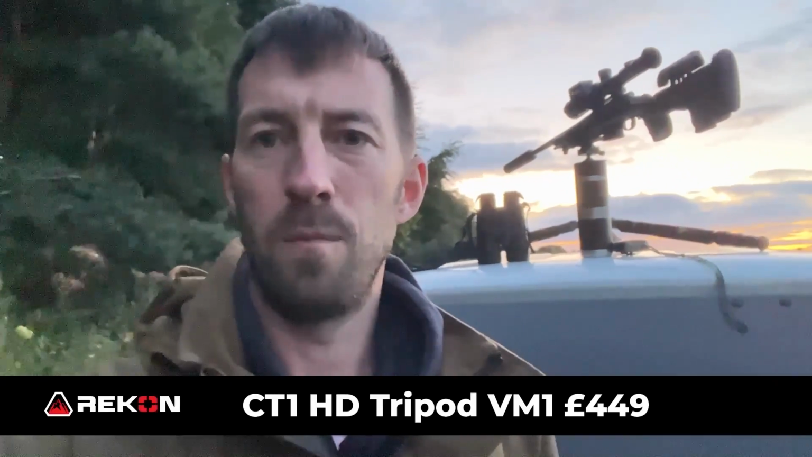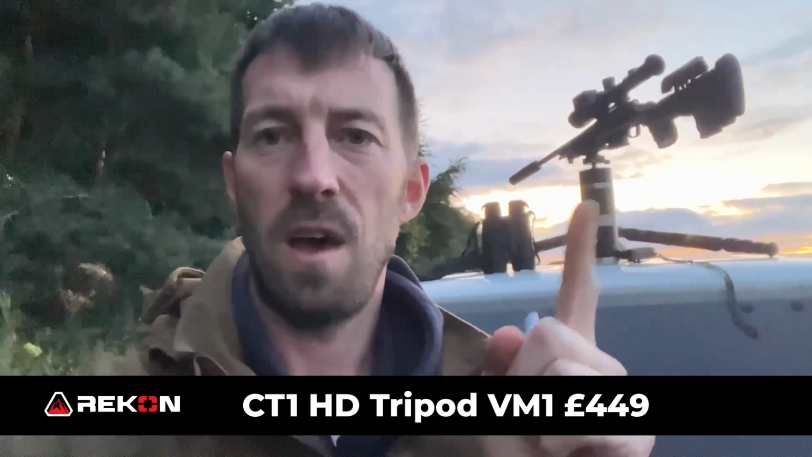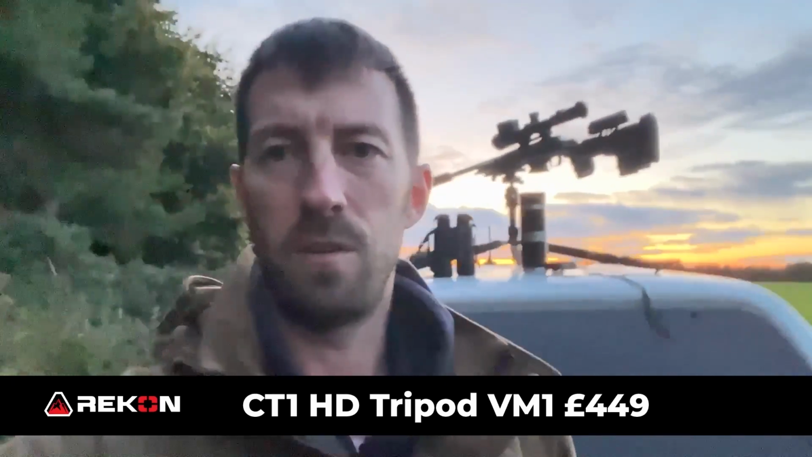Right, so we're out foxing now. As you can see, I'll explain to some of the customers at the game fair how I use the recon on the roof of the truck in the prone position like that. Have it set up, ready to go. So it's just set up on the roof of the truck like that. Small spigot in, good to go. That gives me the pivot I need.